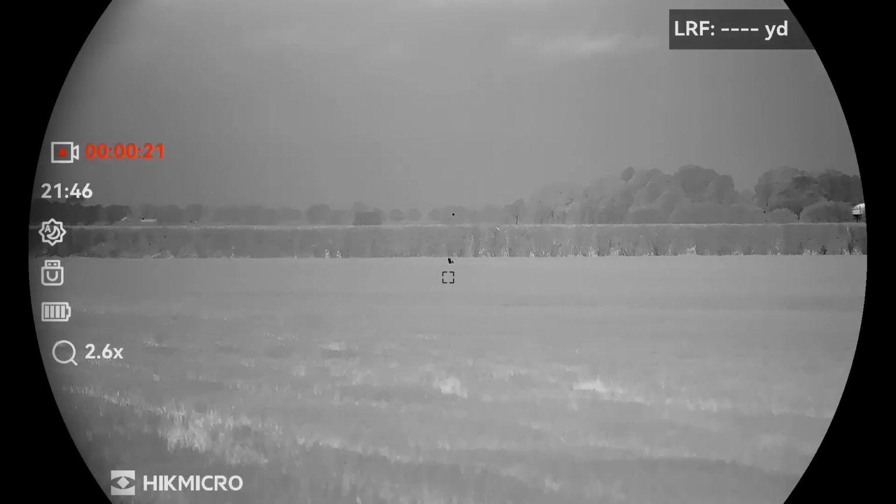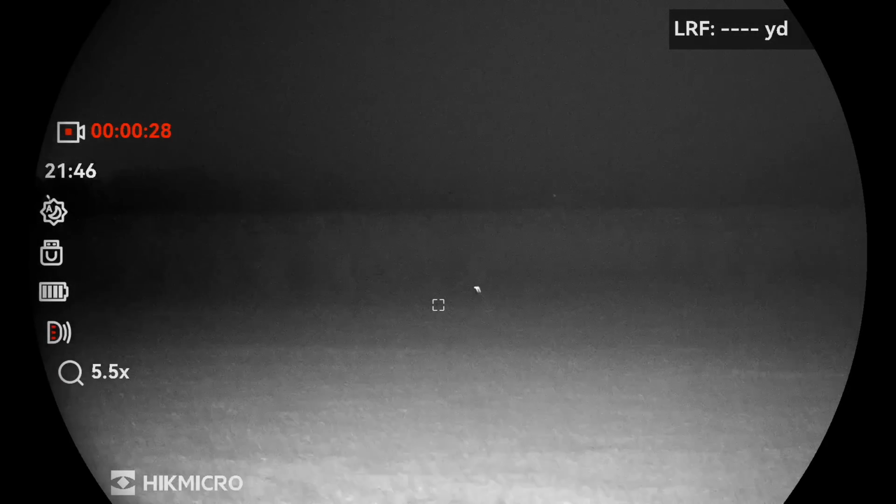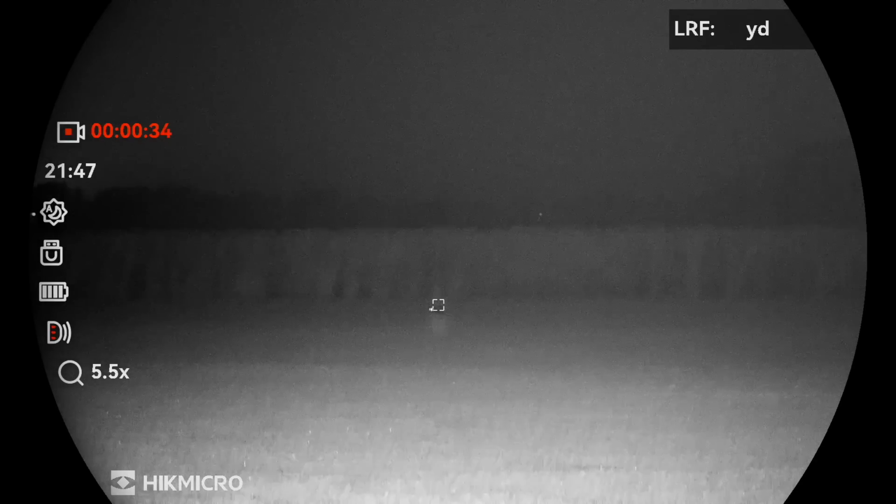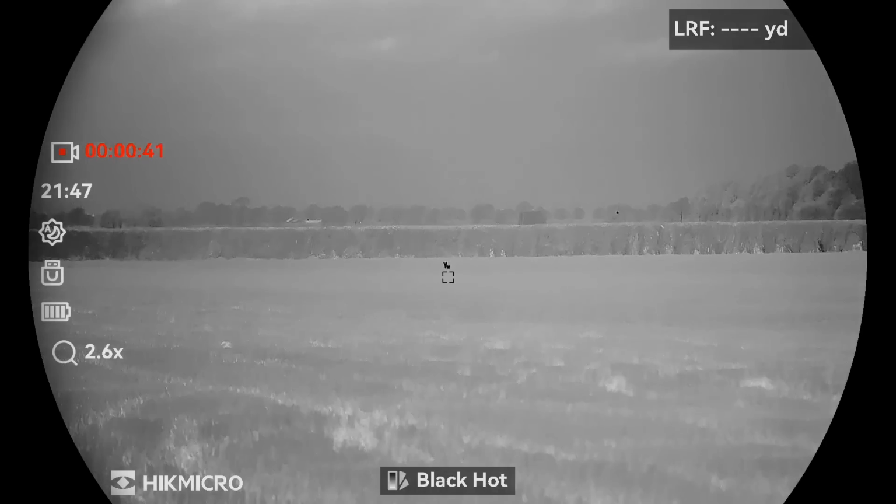So I changed the caller again, this time just to a standard lip squeak, and again we got a good reaction, though again it was still quite cautious, but there has been a couple of big bangs. And you can see here again, using the Habroks, this fox at 200 yards, still very easy to see and confirm it is indeed a fox.